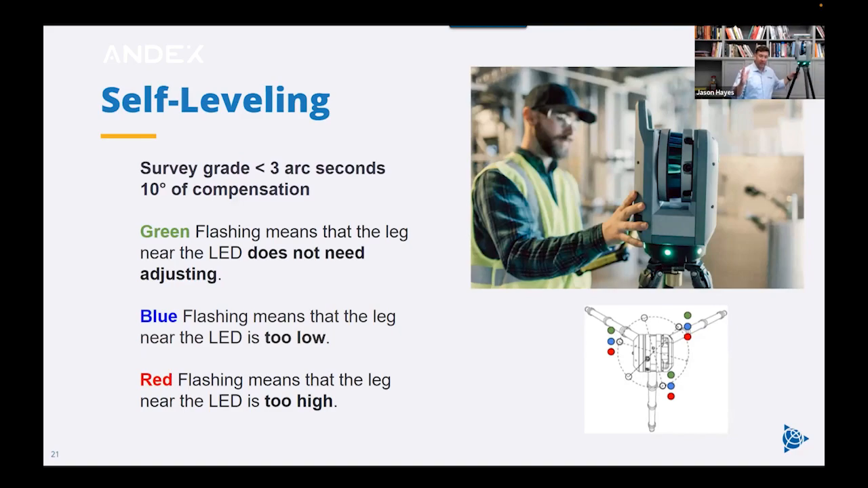So you've got a great visualization in the field. And again, I'm tilting it a long ways before that kicks in. It kicks in right about here, which is clearly out. So right there, we're within the range. Right here, we get out of the range. So it's a lot of movement in the instrument that you're allowed before that compensator can't handle it anymore.